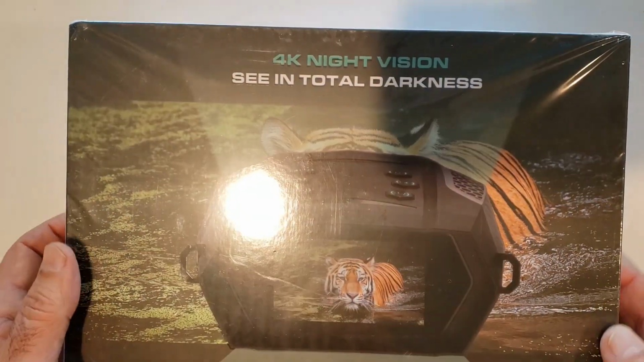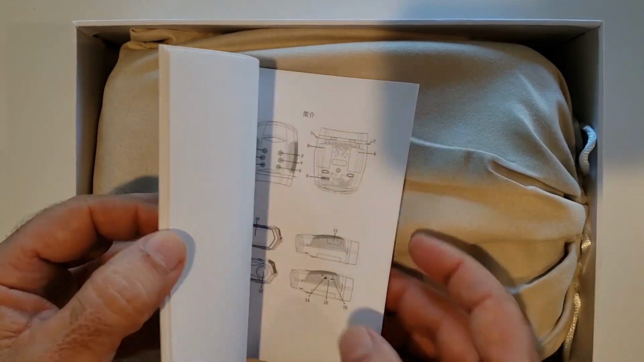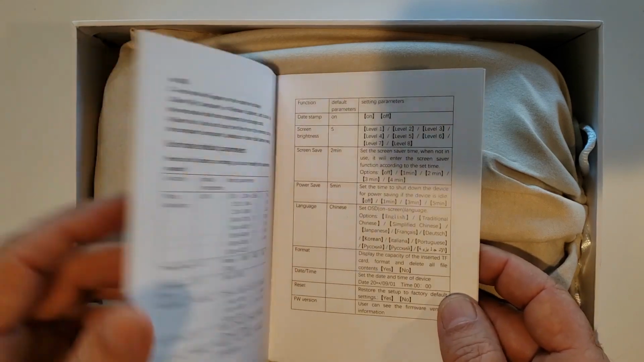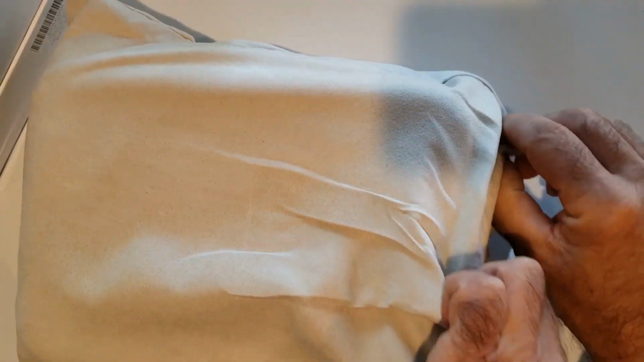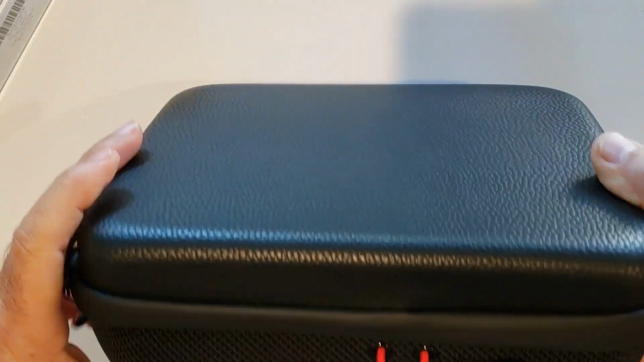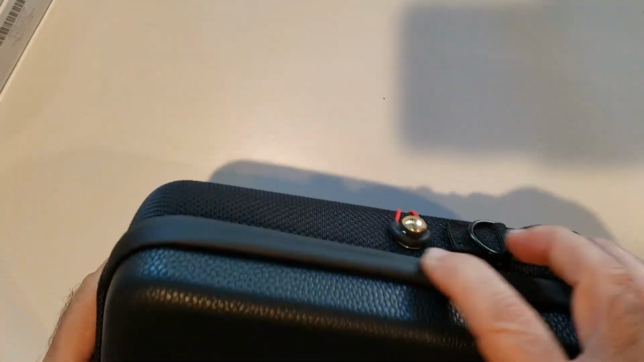And take this top off right here. And the first thing we see, it's in a very luxurious bag. Here's the user manual. It comes in English and in Chinese also, and I'll go over some of the details a little bit later. Pulling this out here. And we have a nice hard shell holder for this. The zipper is like a seamless, probably water repellent. The quality is just amazing.